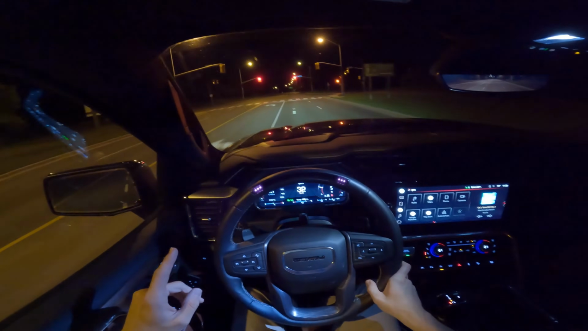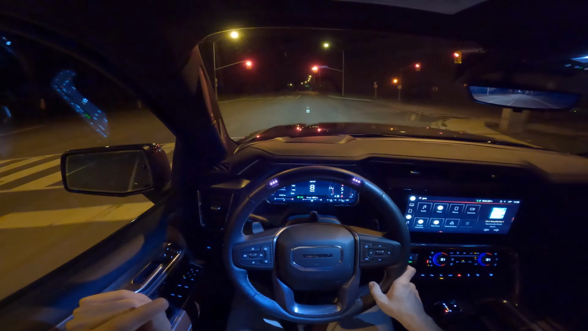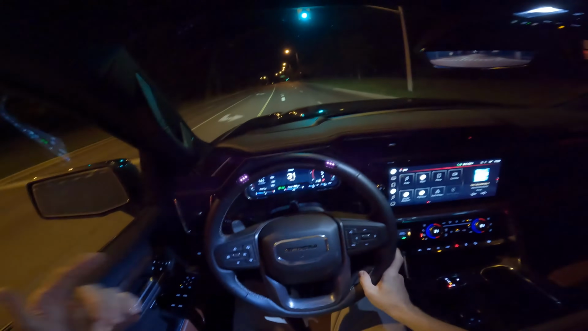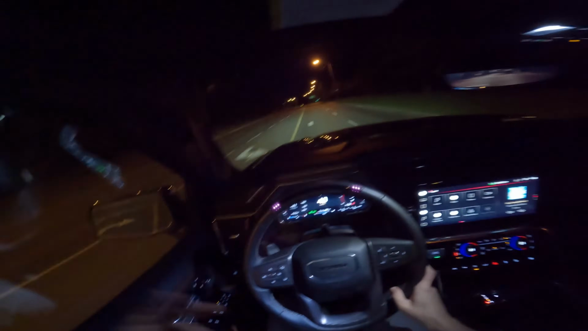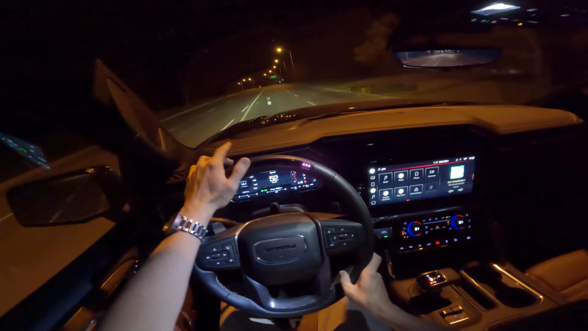No idea why this light turned, but it's going to go back to green here in a second. Let's see if we can time it well. Yes, somewhat. Yeah, so we have those POV test drives. And we have, of course, like I said, the full review, which is going to be on your screen here just in a second after I've shown you the filming location.